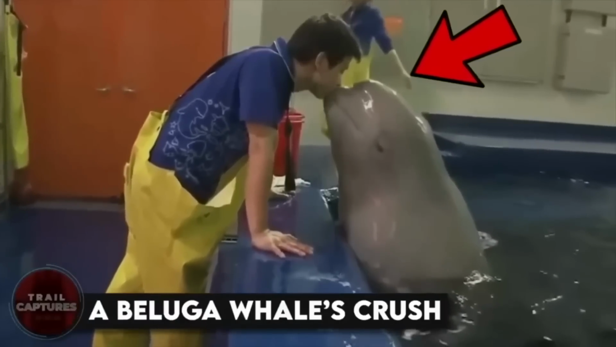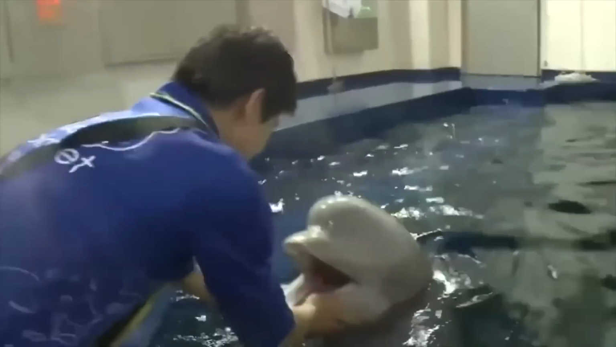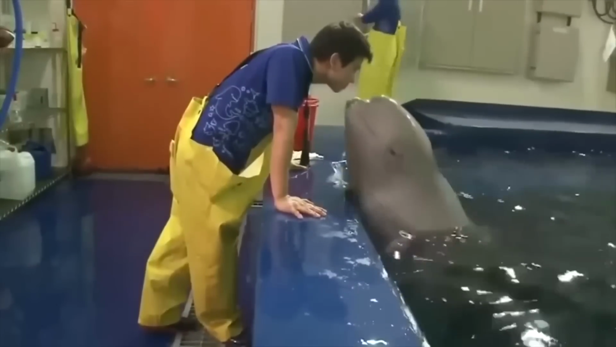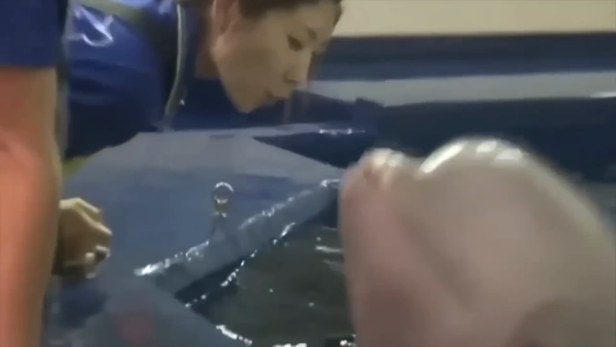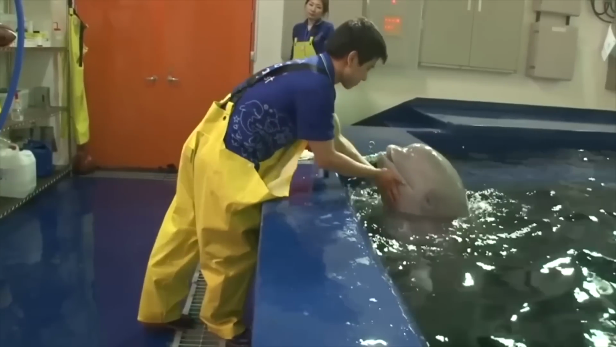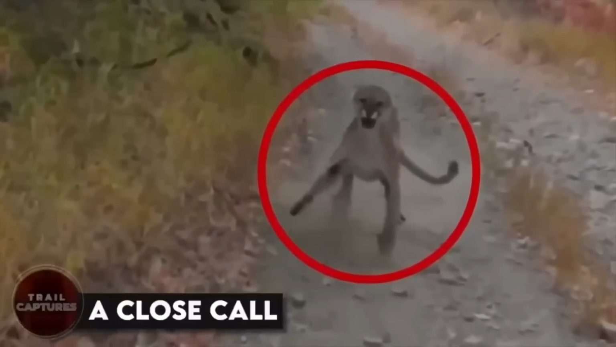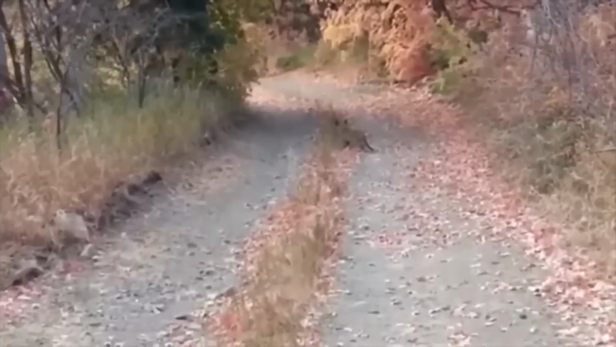A beluga whale's crush. If you think you're the only one crushing hard on all those Korean oppas, well, you're wrong, because it isn't just us humans, but these beluga whales too who love Korean men. This beluga whale has such a big crush on her trainer that she refuses to kiss anyone else but him, and waits all day for just him to come to her and play with her. The other two males have to be separated from her because they like her so much that she finds them annoying.